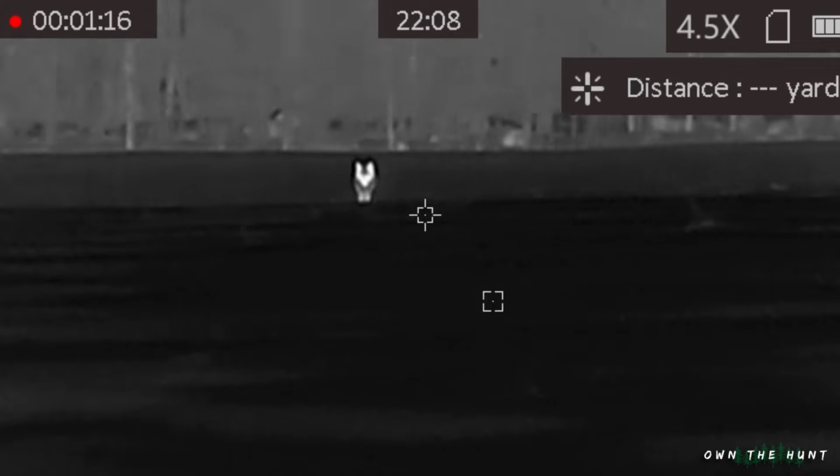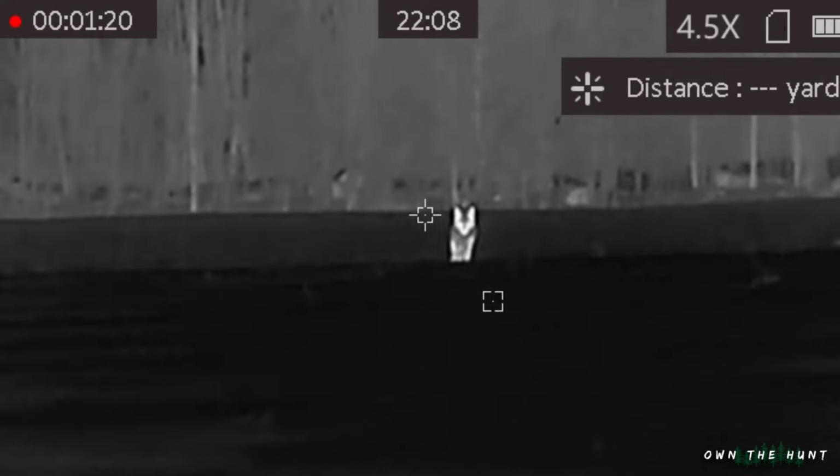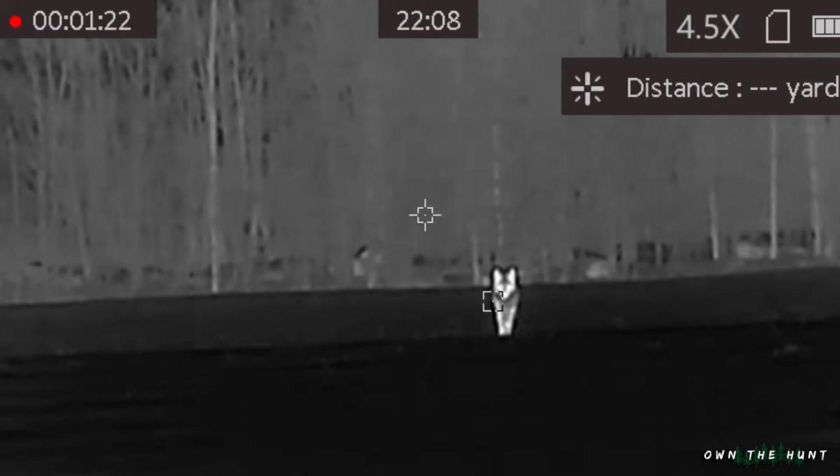It does flip back. Something I really like about caps, if you guys know me and watch the channel, is that I like a cap that will flip back pretty much all the way. I wish this would touch the housing, just so it can't catch on stuff, but they did a pretty good job. It's almost 90 degrees backward. I'm not going to name any names, but I've reviewed a scope on the channel where the lens cap basically just came back like this, and that's a no-no for me. Put in the extra work to get it to flip backward.